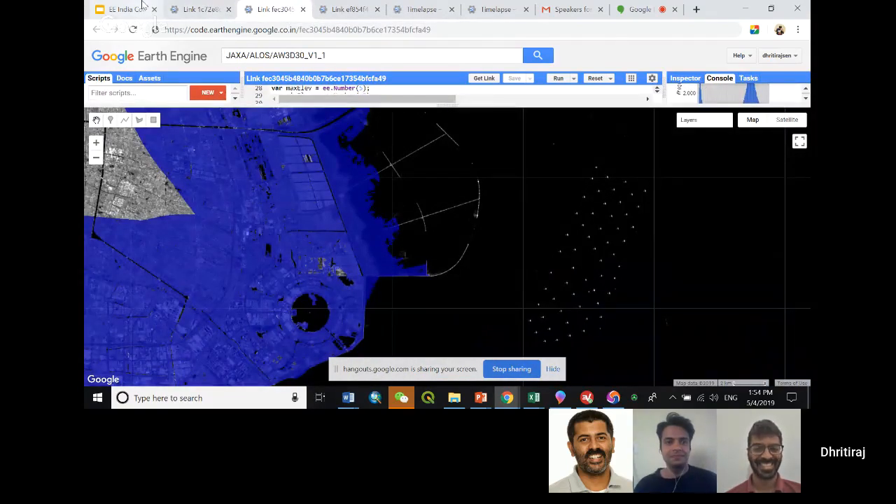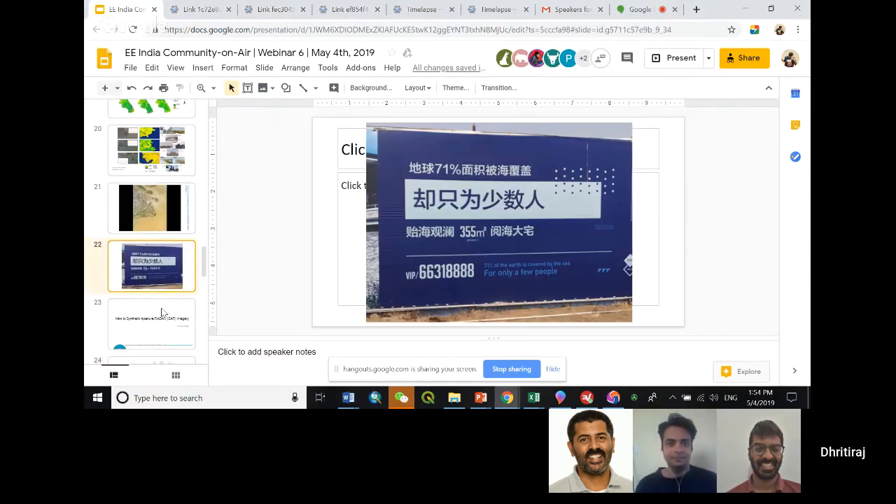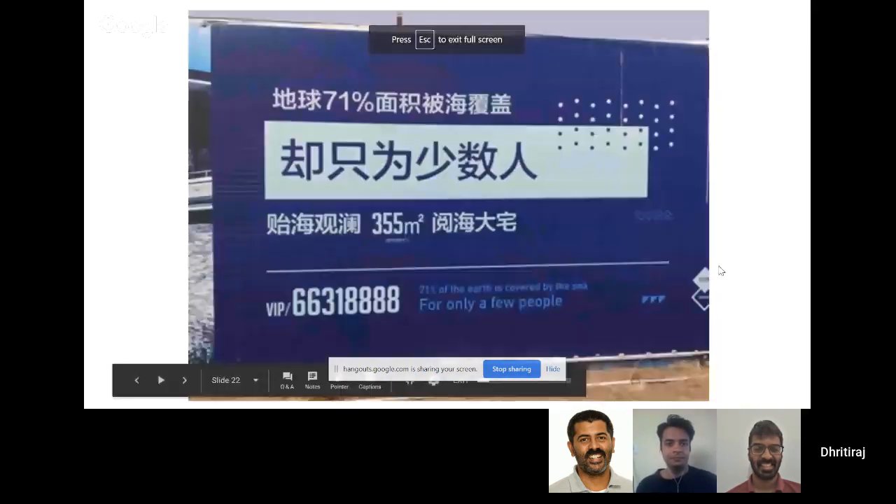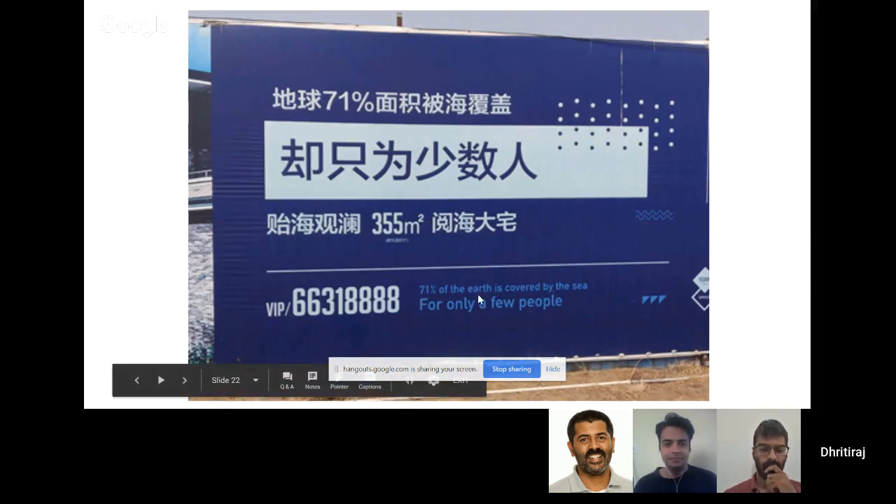So that's about it, to be honest. These are the 13 things which I'm working on. The last slide is from when I was in the field. There are certain villas on the reclaimed land, land being reclaimed for a very posh class of our society. This was the billboard to buy one of those villas, and it says 71% of the earth is covered by sea, only for a few people.